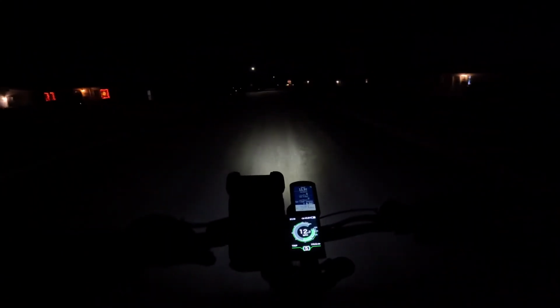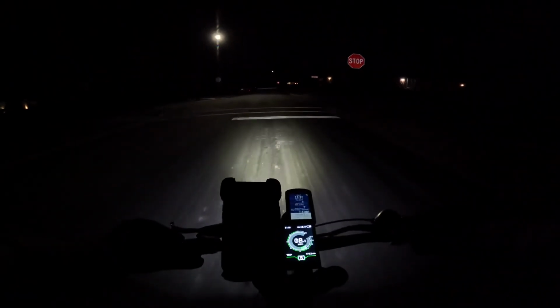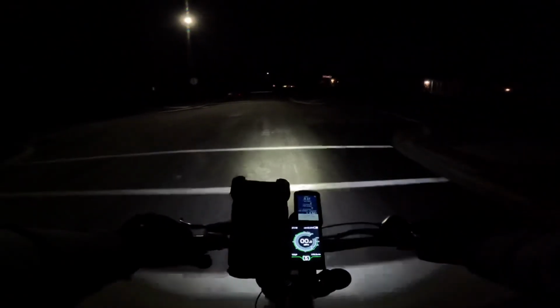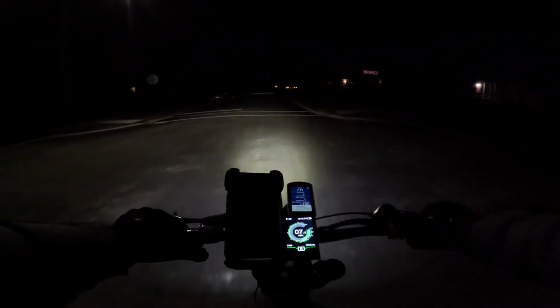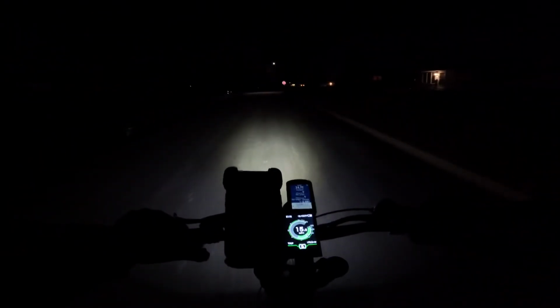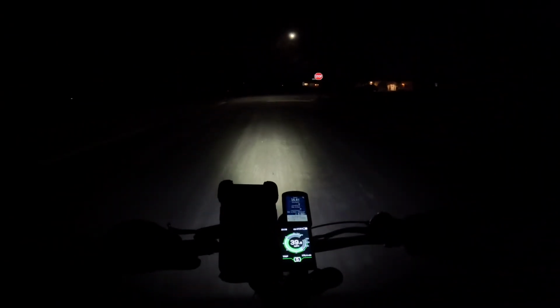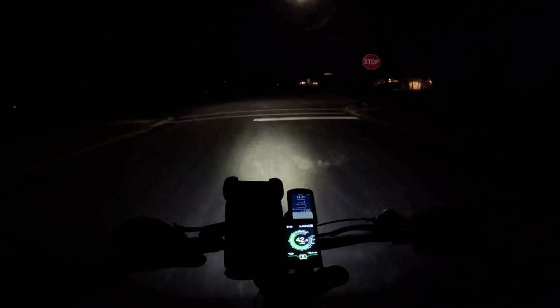Right now we're getting close to the end of the commute, so hopefully you enjoyed it as much as I did. And thankfully the speedometer is actually behaving right now, which is good, and I haven't even really done anything to it. Still goes off and on here and there, but not as bad. At least I was able to actually make it home with the lights still on, which is good.